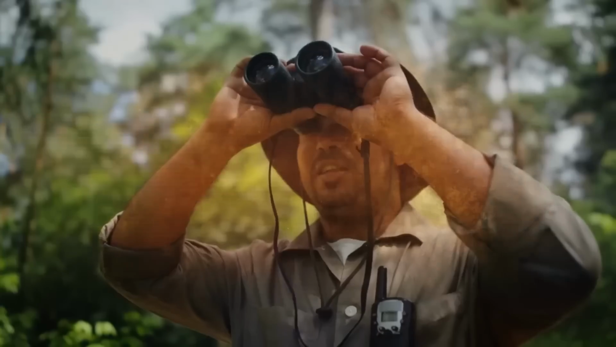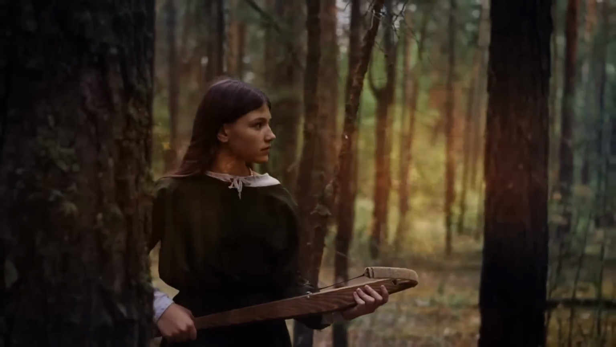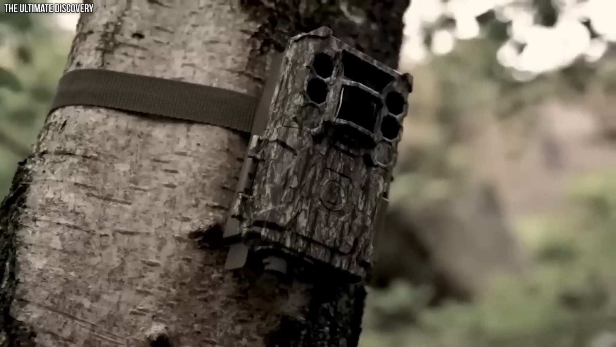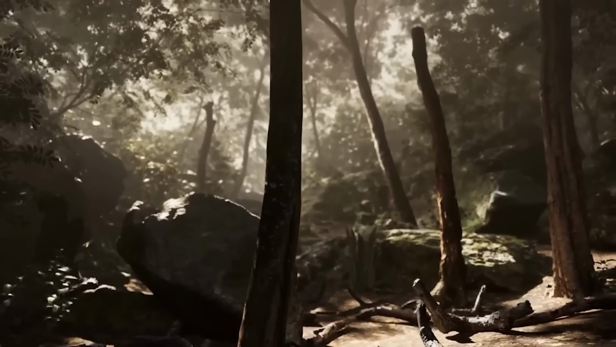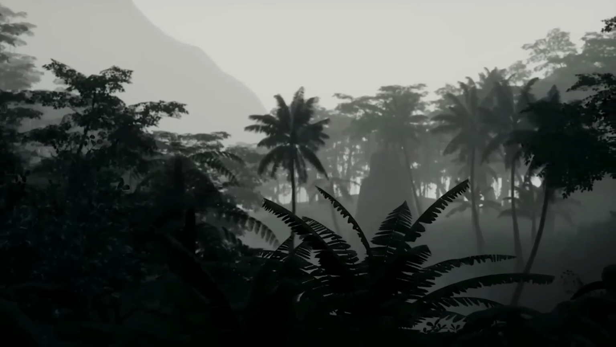Forest Wildlife Trail Cam Beauty. In this captivating video, a camera person follows a woman deep into the forest, where she sets up her trail camera amidst the lush wilderness, eager to discover nature's wonders. Amidst towering trees adorned with vines and hanging branches, the beauty of the natural world unfolds as sunlight filters through leaves, casting enchanting light and shadow.